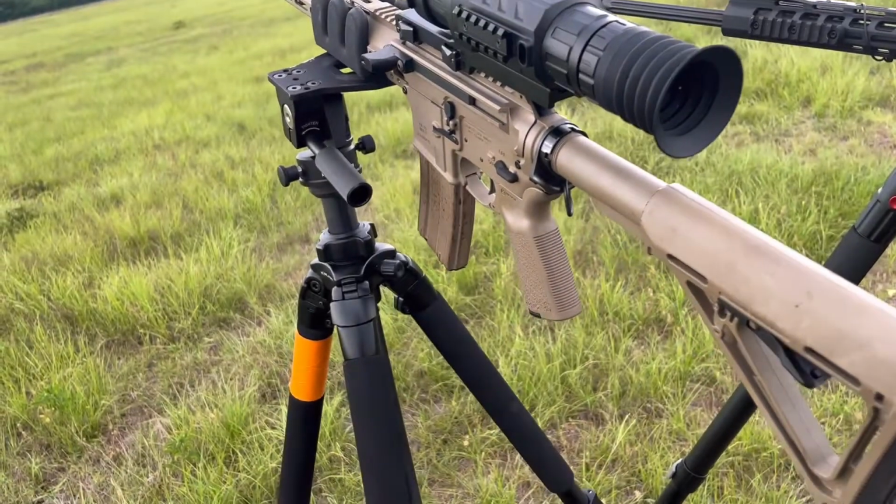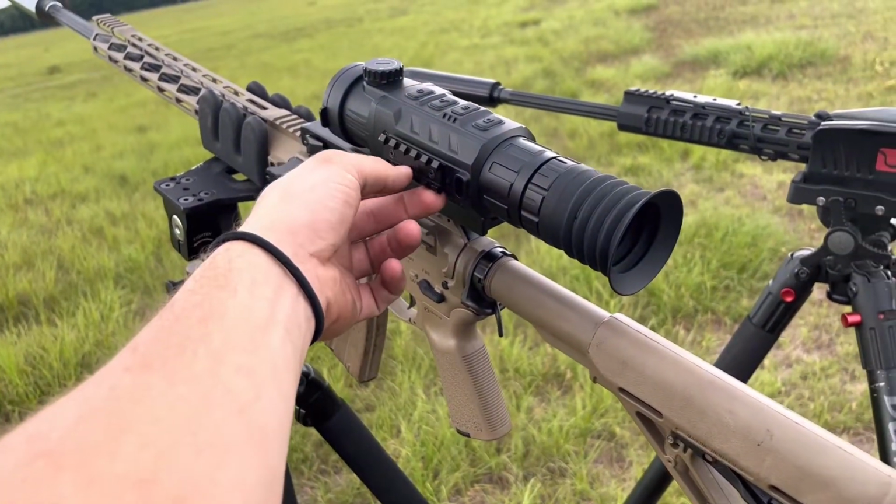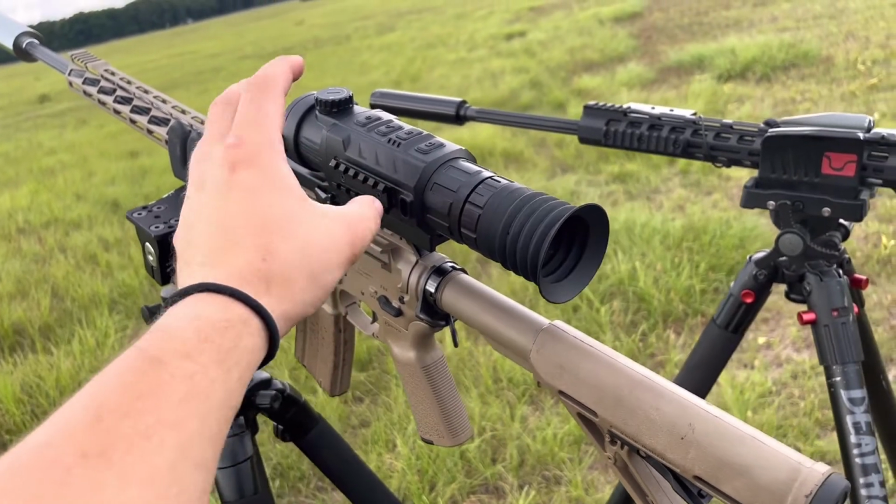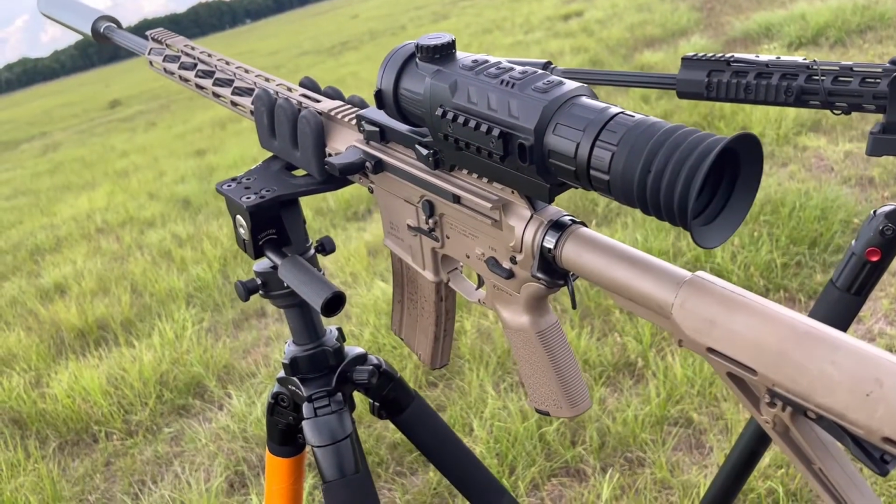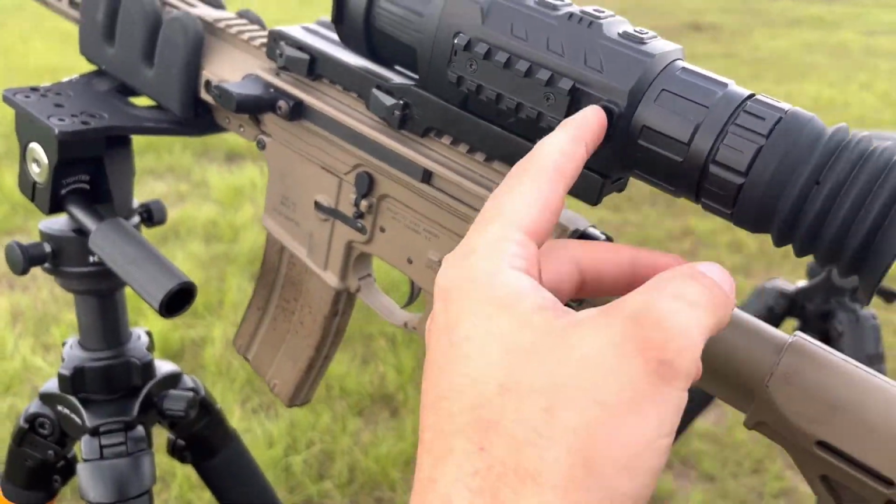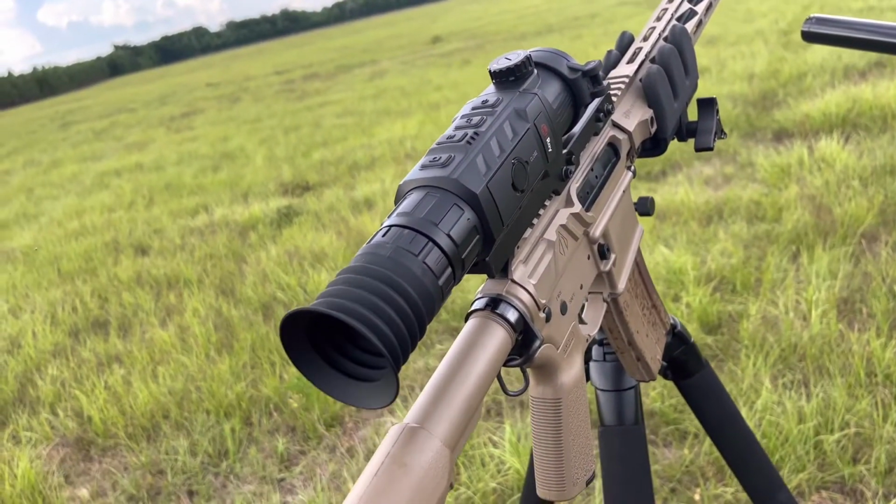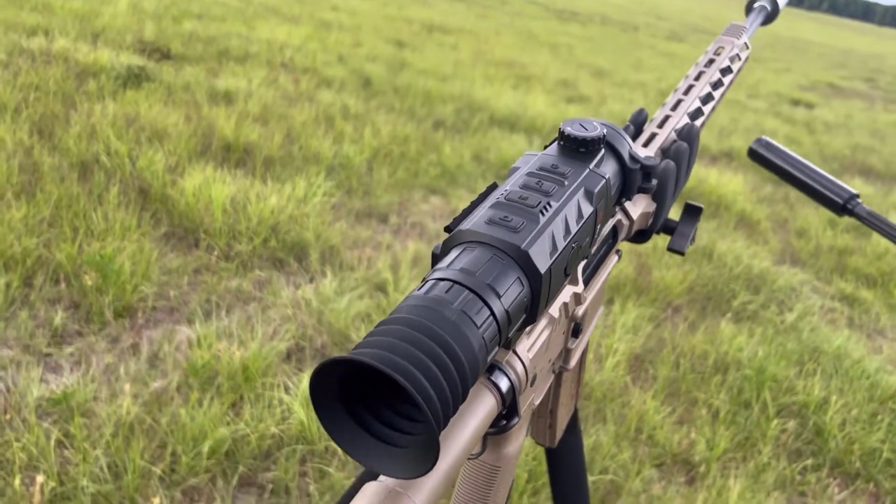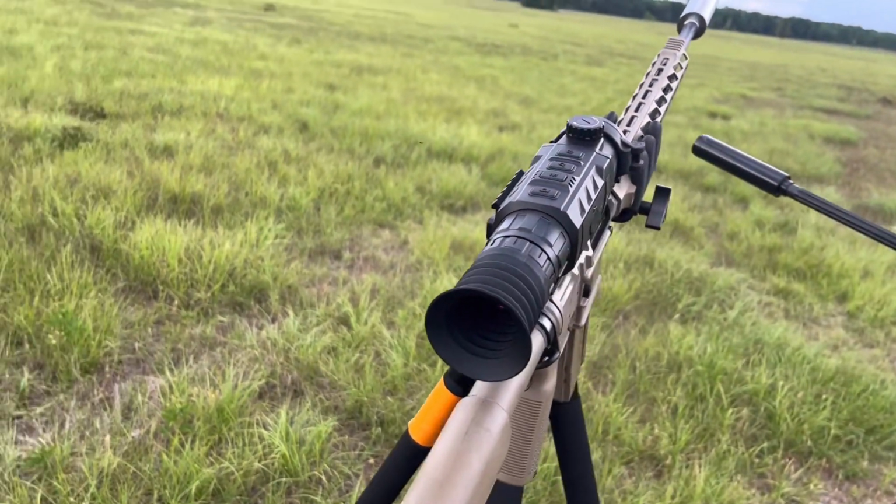This scope comes with a little Picatinny rail where you can mount the laser rangefinder, which is sold separately from the scope. It mounts there, and you have a little USB-C port to plug it into, and you have a laser rangefinder. The button layout on this scope is pretty much identical to the other one, but you have another button thrown in there.